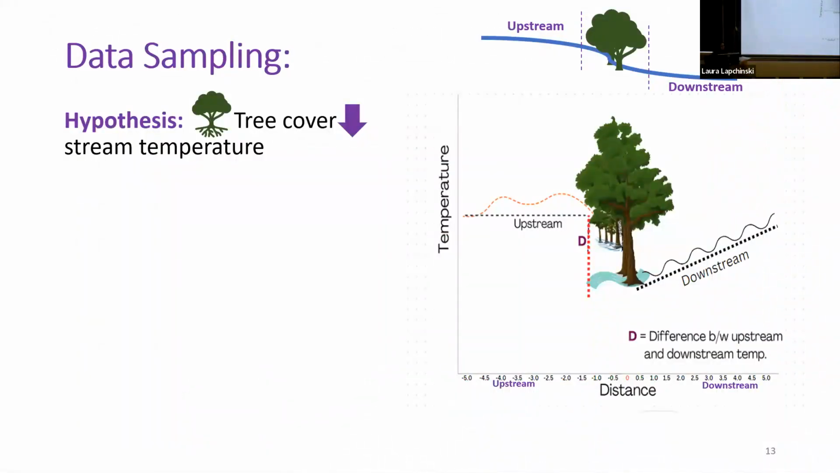Our hypothesis was that increasing tree cover will reduce the stream temperature. This is the hypothesis model. I expect that the upstream temperature will be higher than the downstream temperature, and as the distance from tree cover increases, the downstream temperature gradually increases. Upstream temperature is before the tree cover, and downstream temperature is after the tree cover.